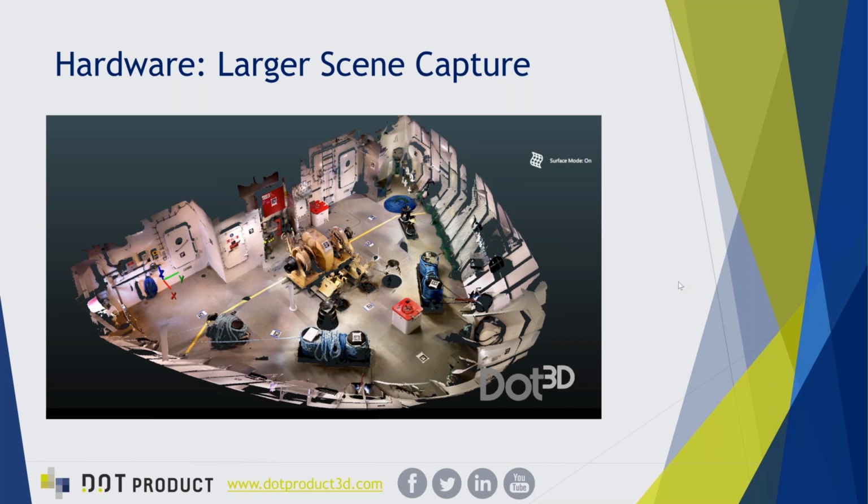Chris, let me jump in on this one. This is one of the largest scans that I've seen our customers do. It's the deck of a ship, and it's 157 megabytes. One of our dealers up in Canada captured this, and you can see the use of AprilTags in there. It's a large scene, but it shows the sort of upper limit of what can be done in a single scan.